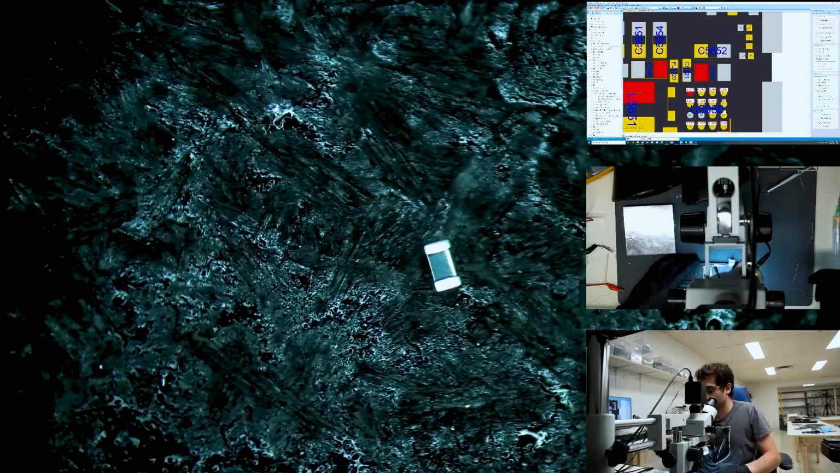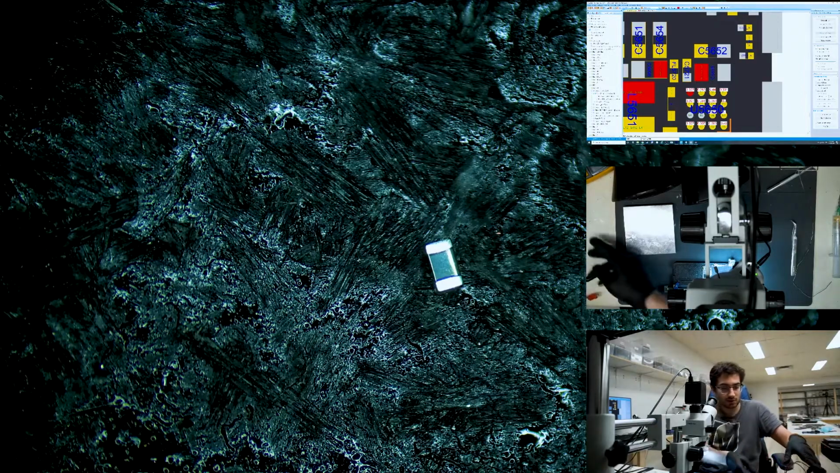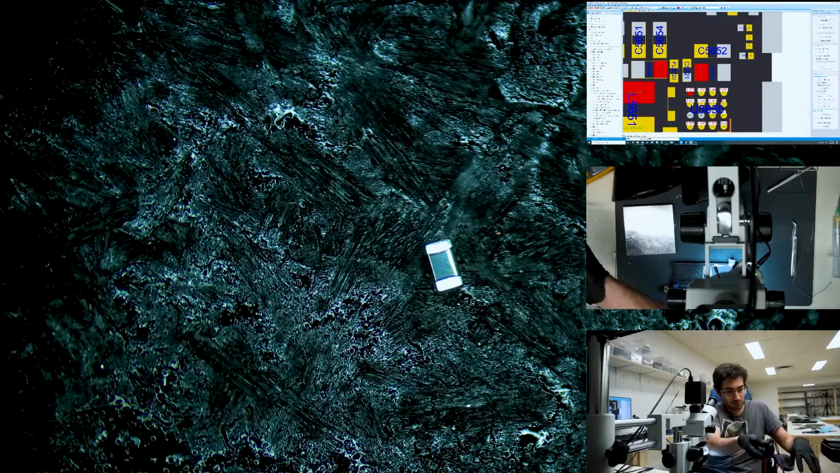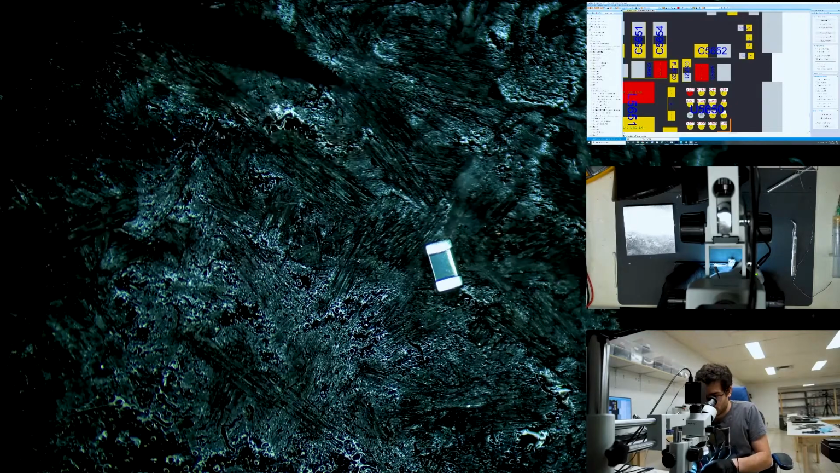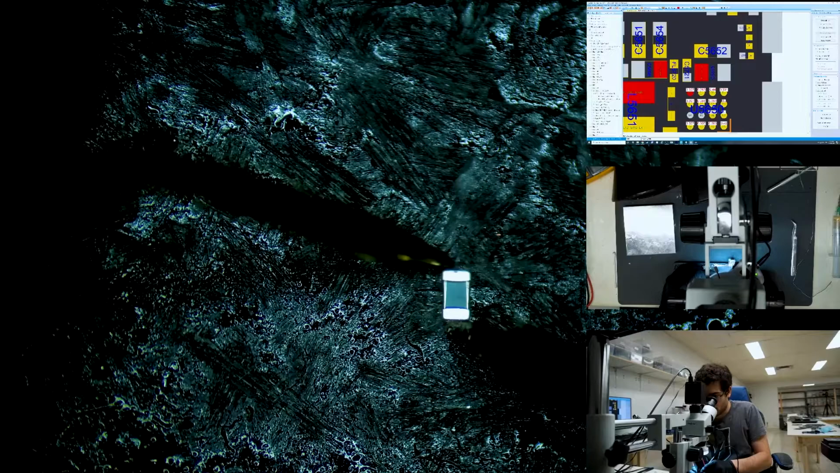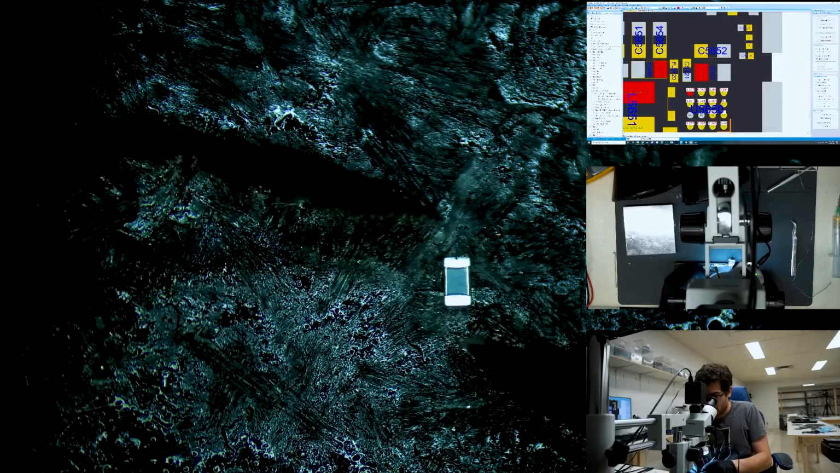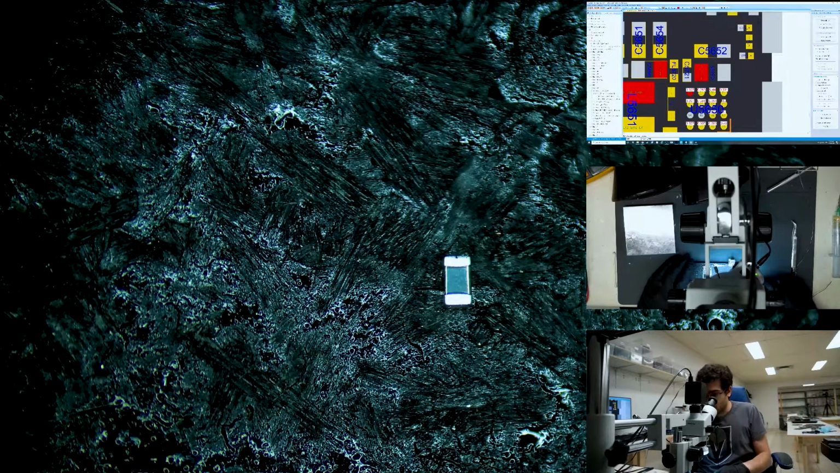So for fun, we can grab our multimeter in continuity mode and test this capacitor. If we get a beep, it means it has become a wire, and that is why we were short to ground. So this cap is in fact a wire, which was shorting the entire device to ground.